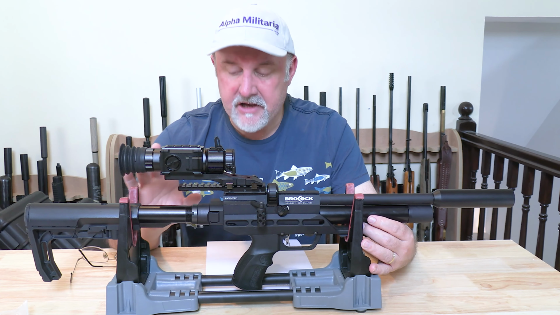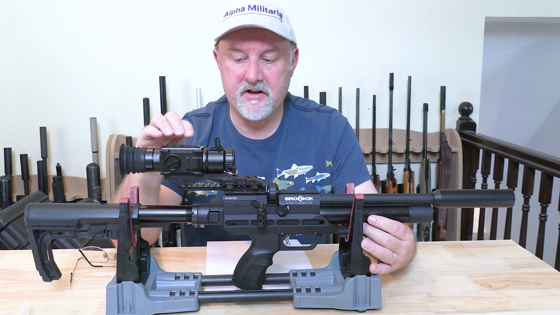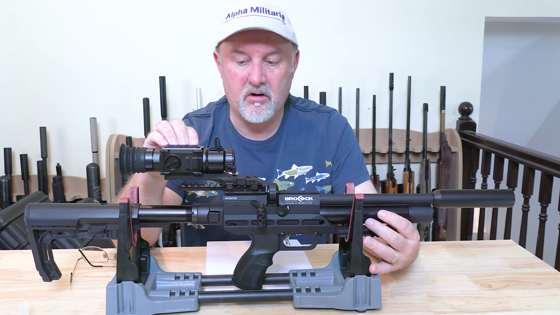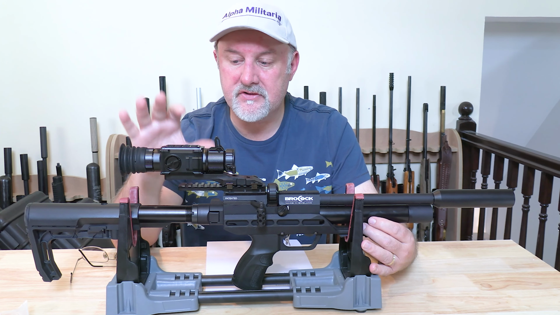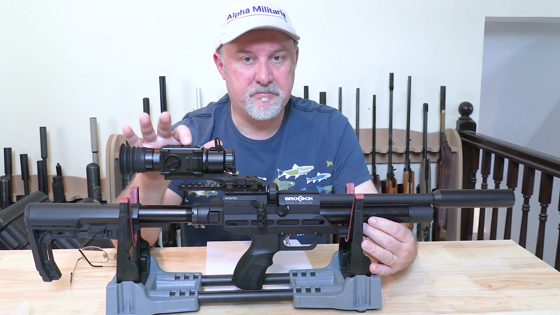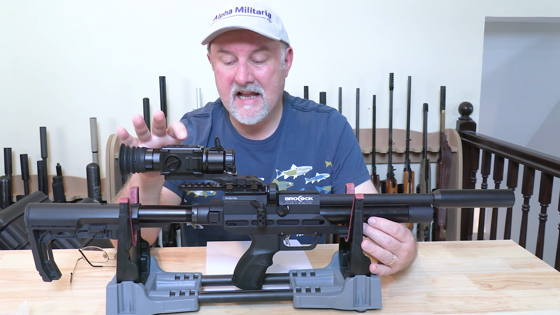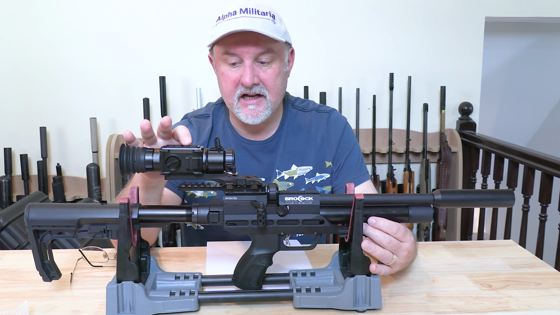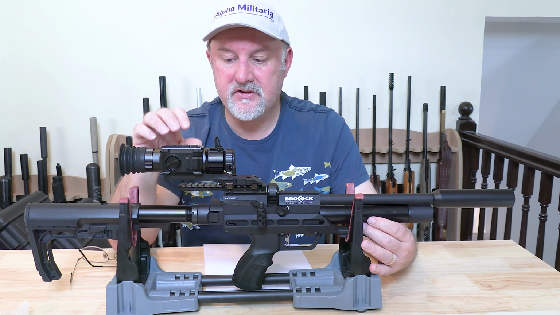Now, I also found that although this is the non-rangefinder, non-ballistic calculator model, the software clearly exists to enable those functions. And I found that if I press the button that on the rangefinder version would activate the rangefinder and the ballistic calculator, this scope here would try and deliver those functions as well.